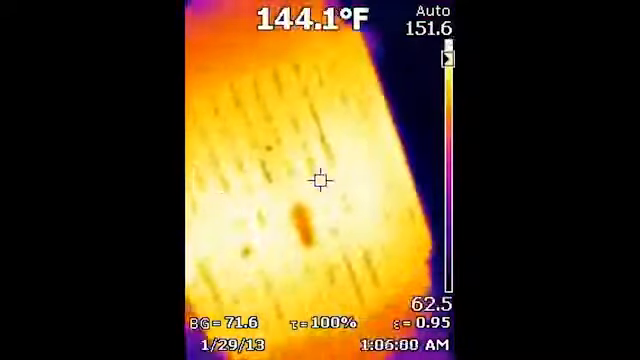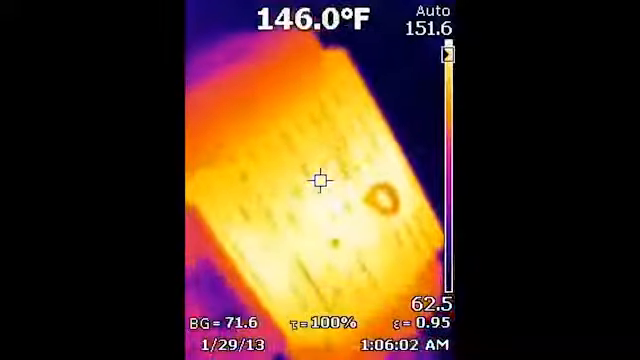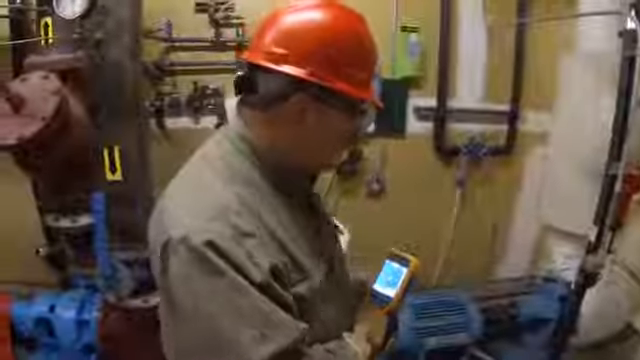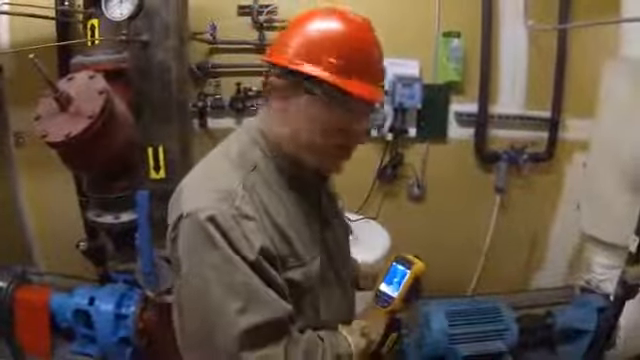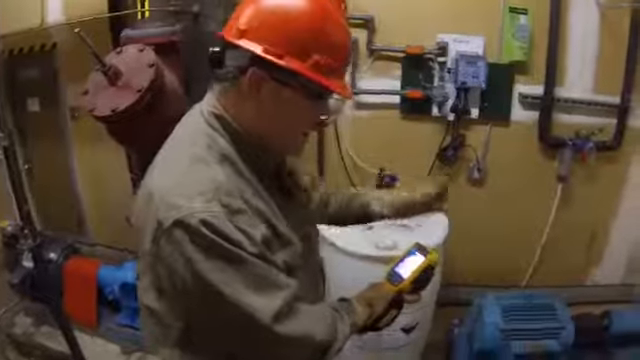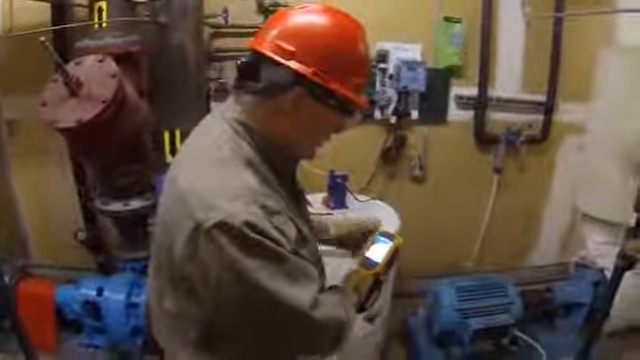Looks quite even, I don't see any issues there. Obviously, if this motor were running hotter than usual, that could be an indication that perhaps the cooling fan's not working properly. It's not aspirating properly. I think everything's working okay here. Number one, because the temperature is good. Number two, the fan is operating.